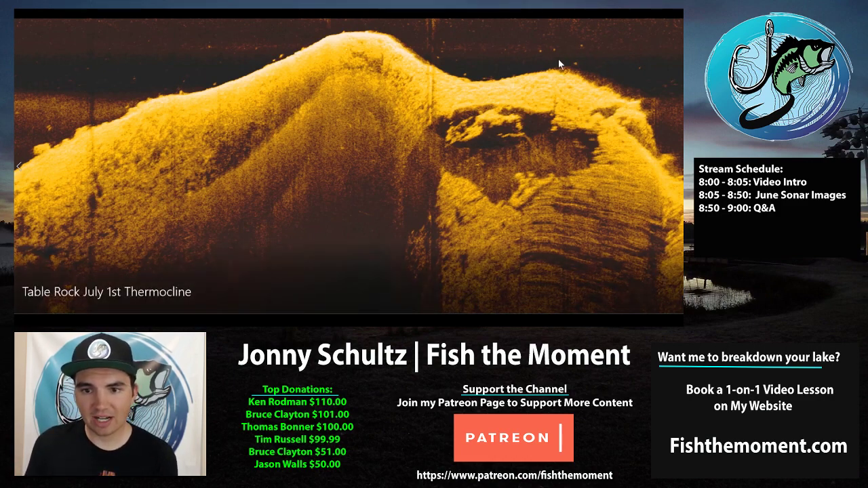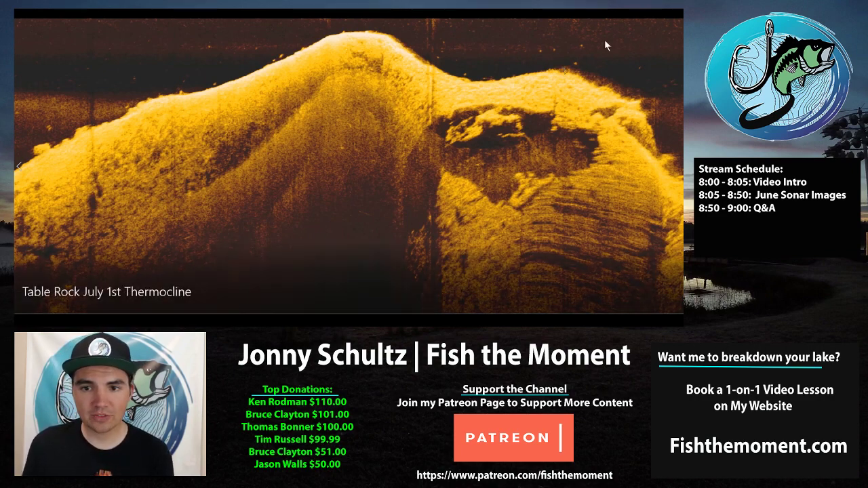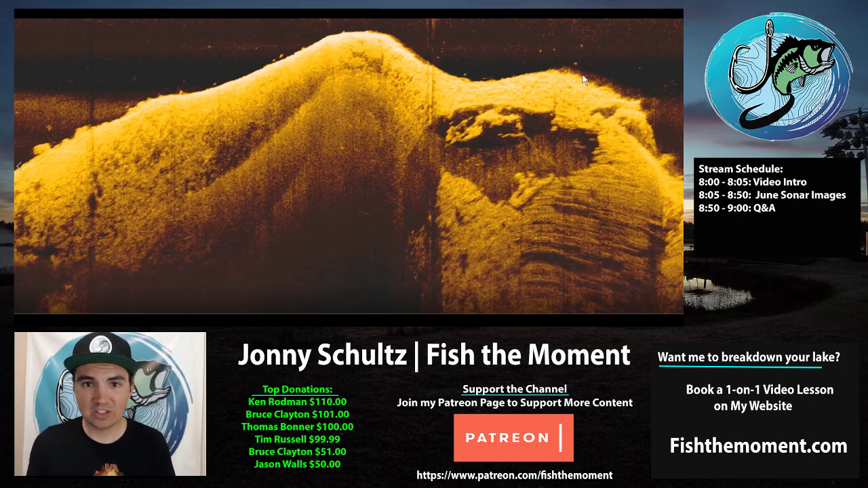I was catching these fish on a hair jig and also a swimbait. I was fishing that swimbait and the hair jig through these fish, and I was catching them. But then I would come back, let's say an hour later, and regraph this point, and these fish would be gone. They can be completely gone, and I could not see any fish on my graph.